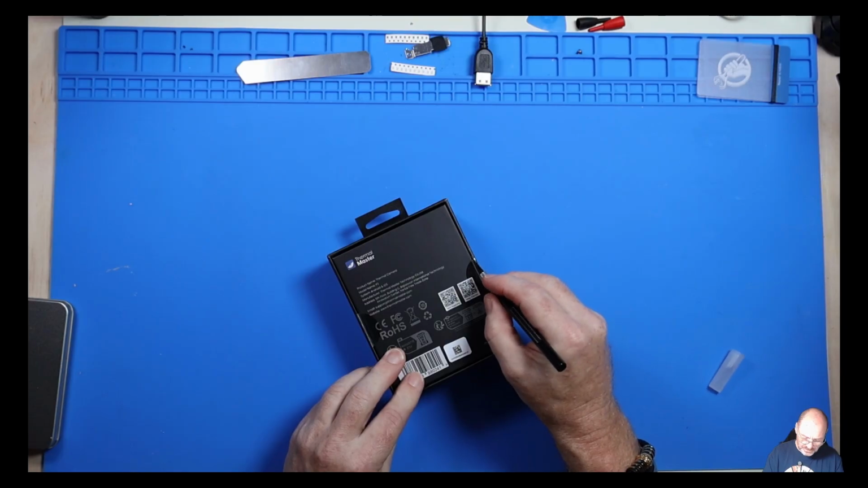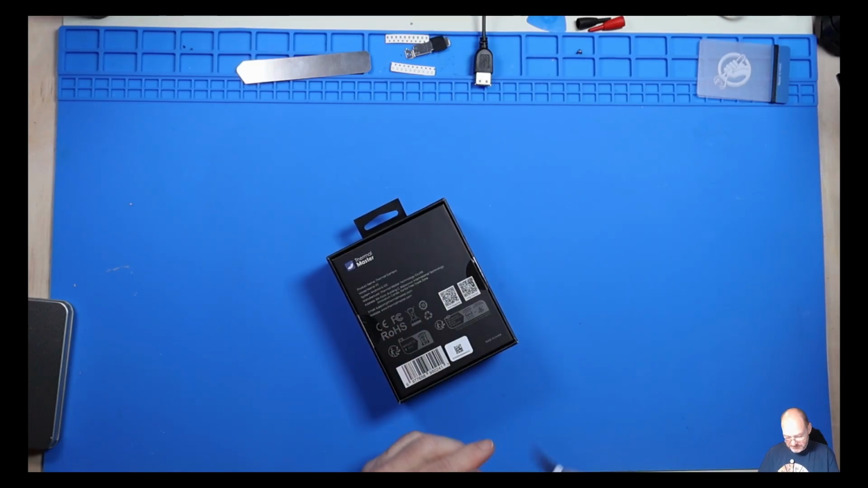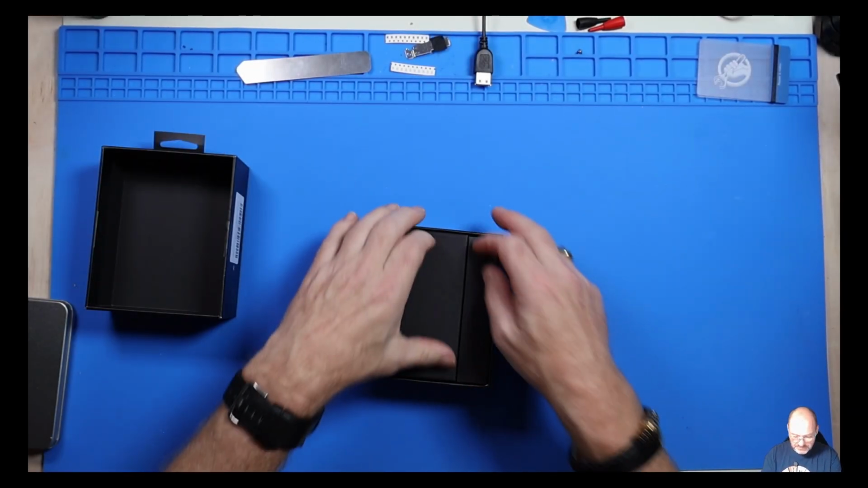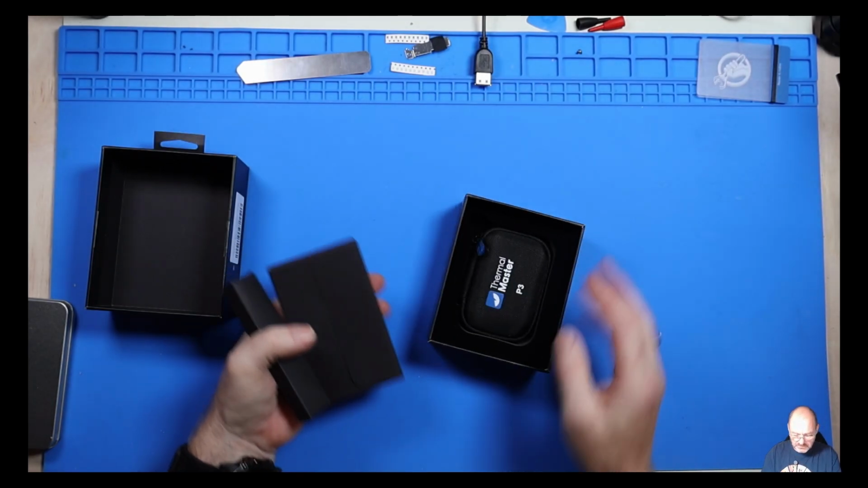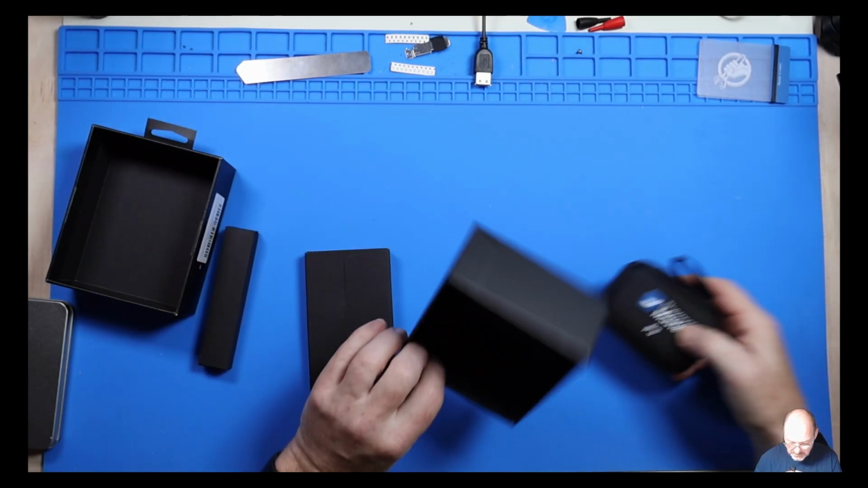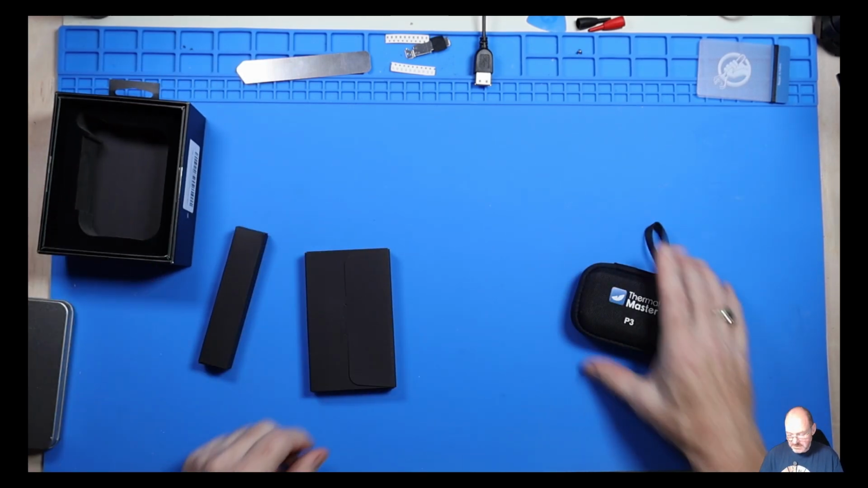I believe I'm supposed to do this like that, rather than just tearing the stickers off. Boxes within boxes. That's it. So I'll just put that to one side. I like that.